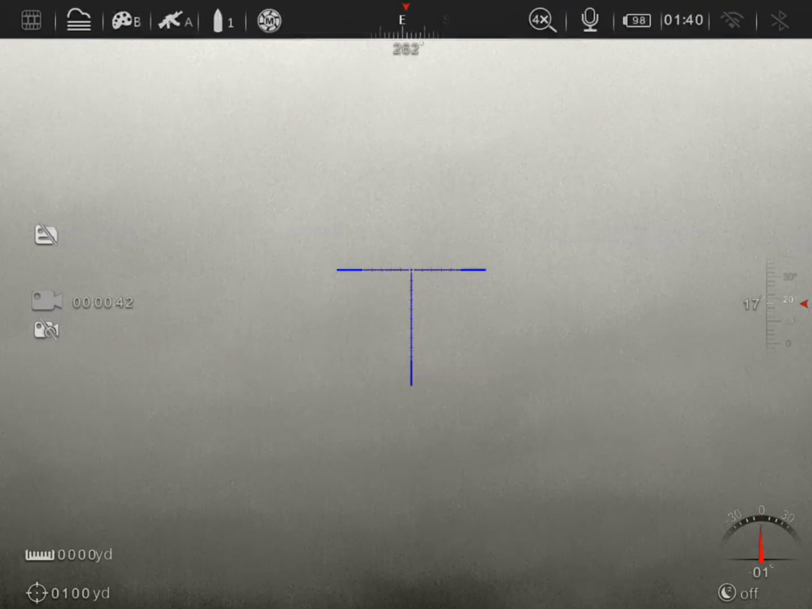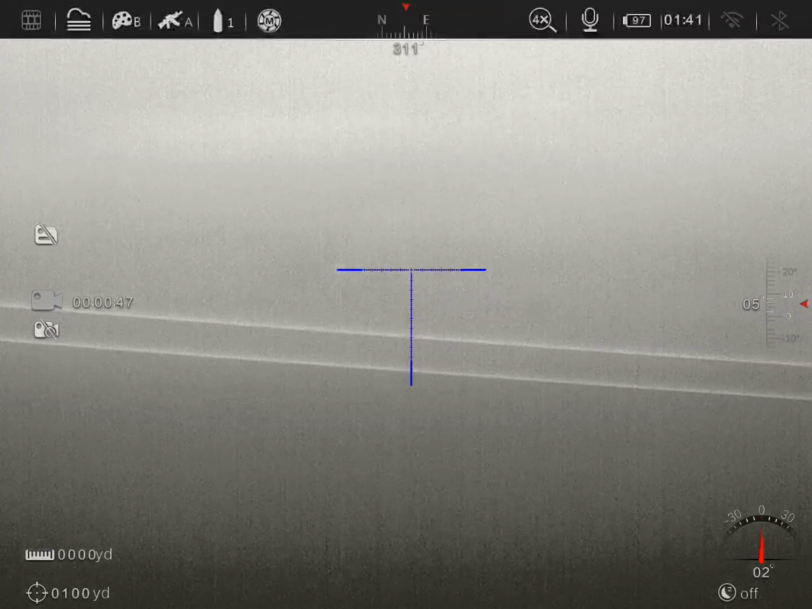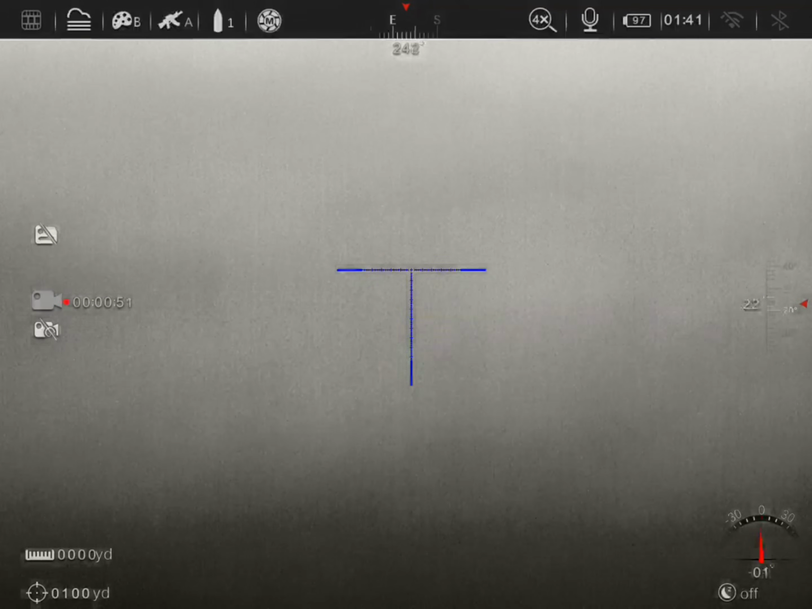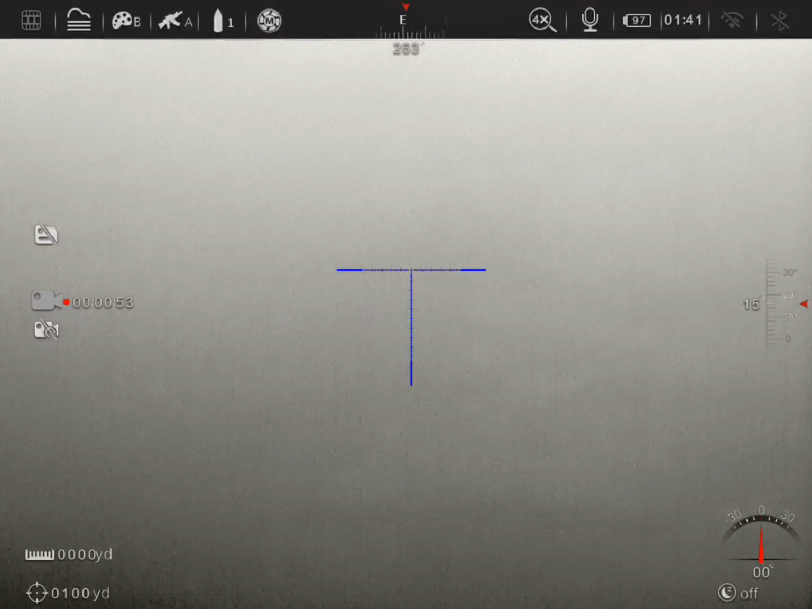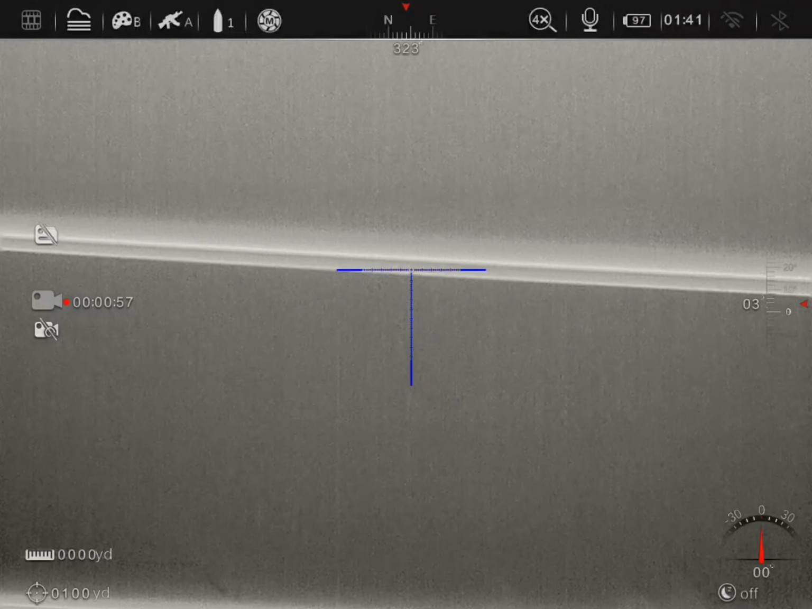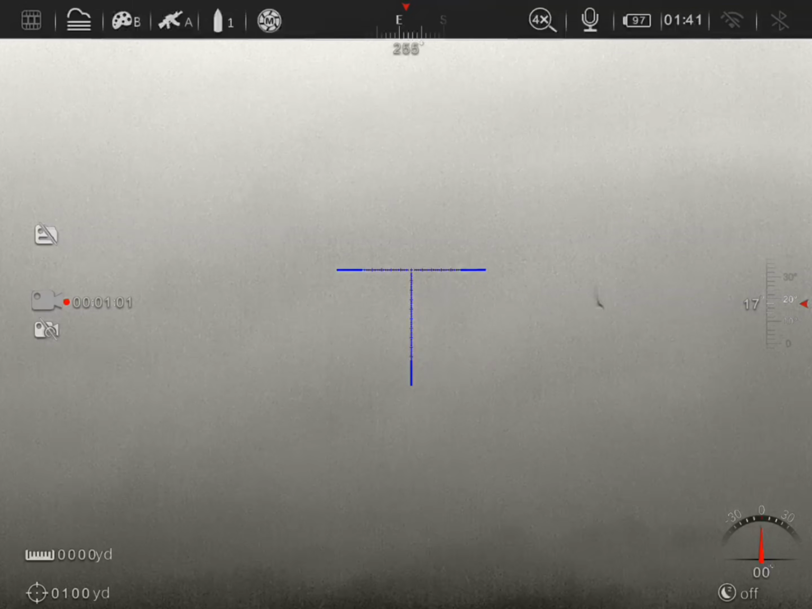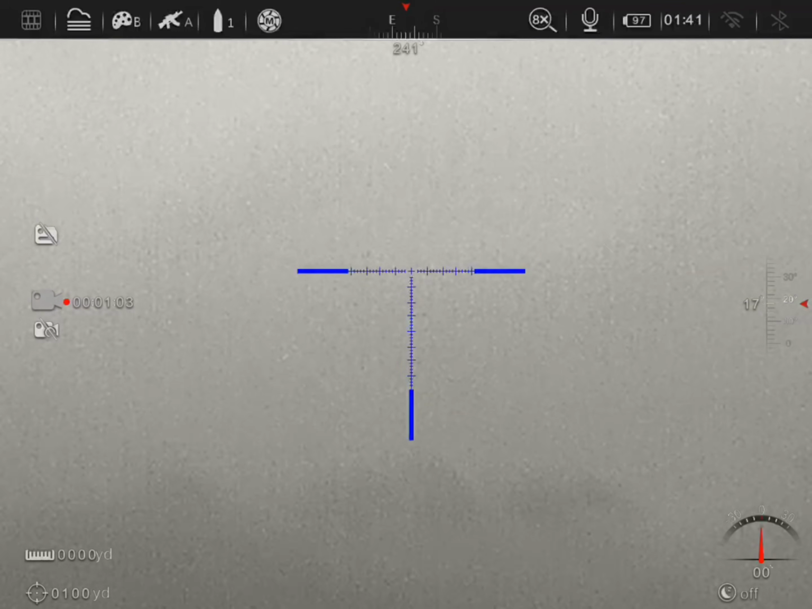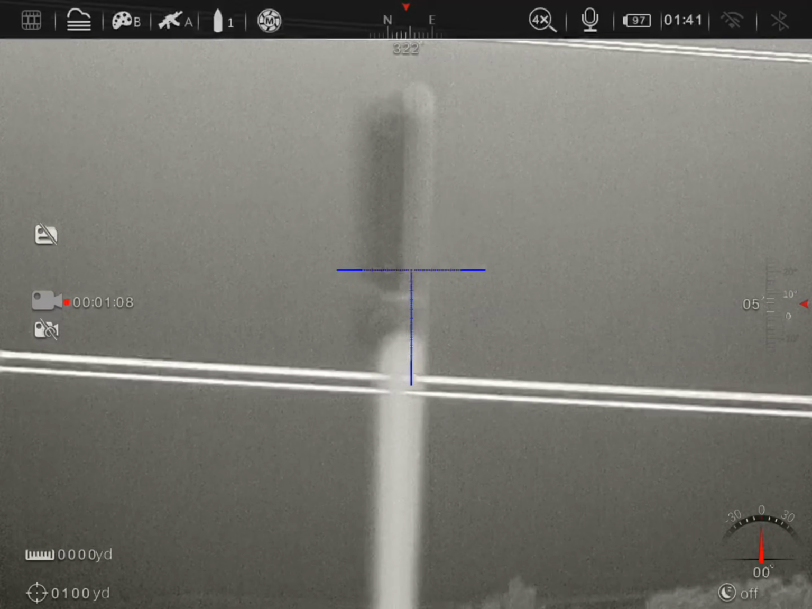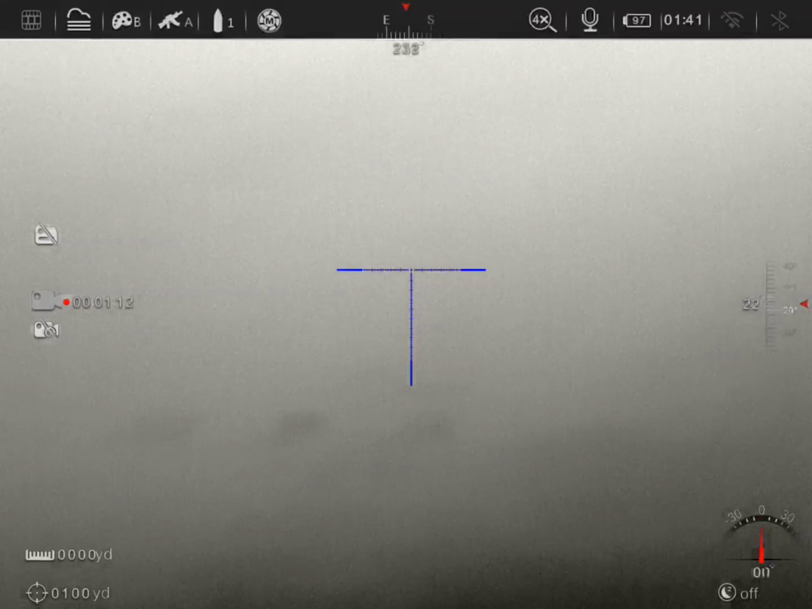That's another thing, though. I really don't know how far away you'd see a balloon on this. I have no idea. Wait a second. Oh, no. It's really humid out again tonight, so clarity's gonna be kinda out there.